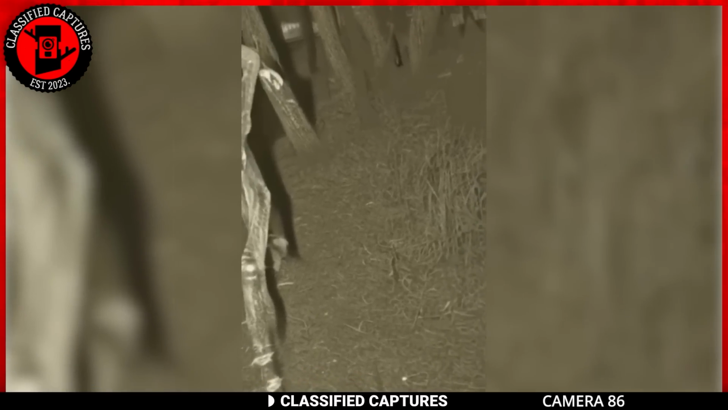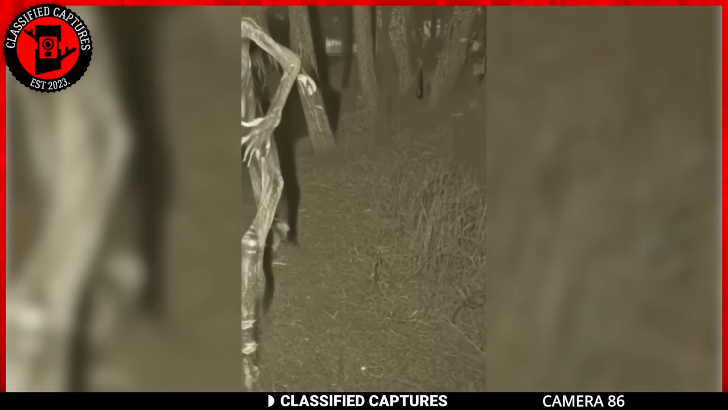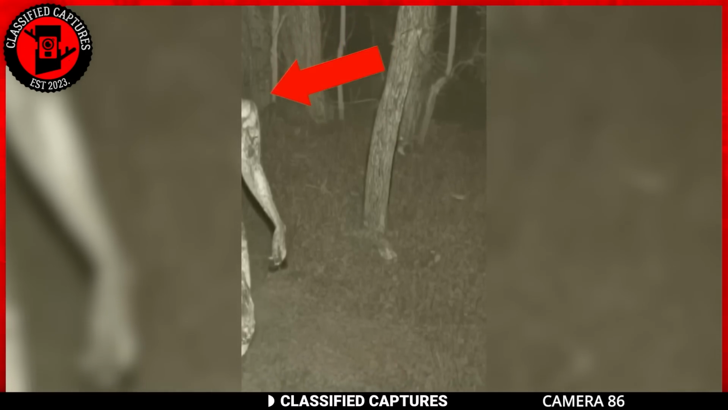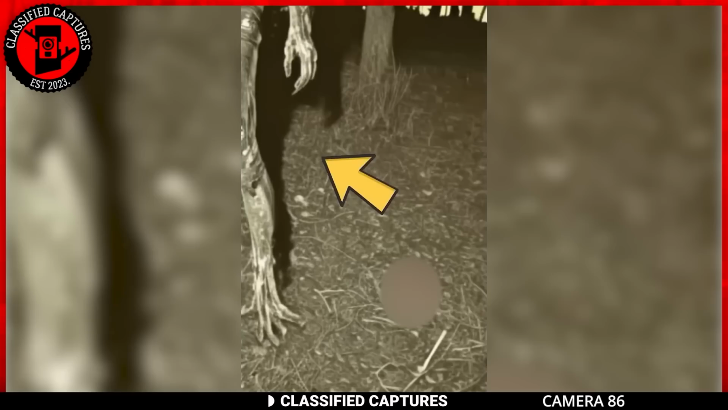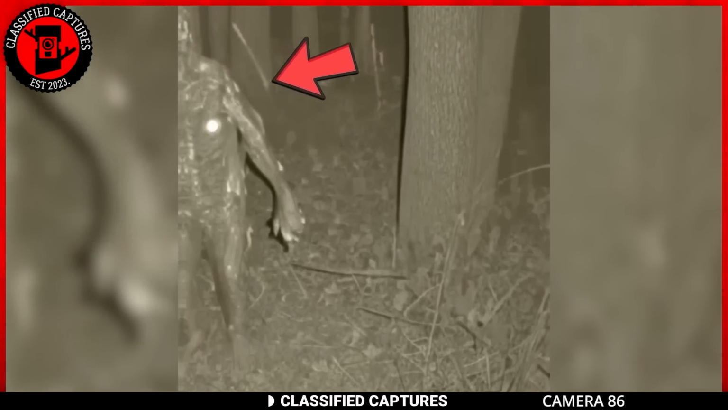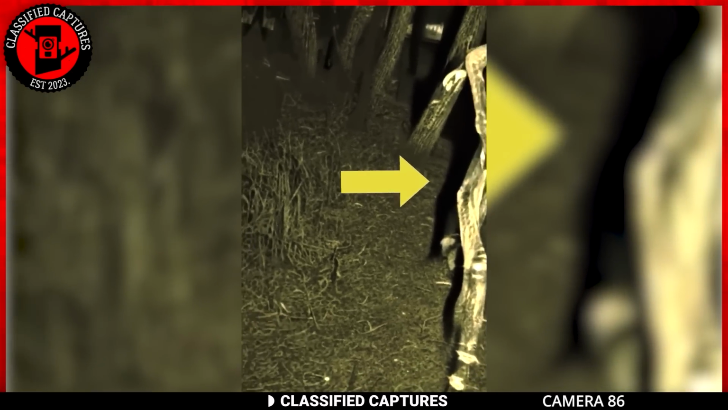It's a humanoid creature with a face that almost looks like a skeleton. The posture of the creature was like the zombies from The Walking Dead. Some members of the paranormal community believe that this could be a skinwalker, while others suggested that it is a zombie. But it could also just be a person in a costume playing a prank. Given the limited visibility, we can only speculate. As to what this creature is, we cannot say for sure. Can you?